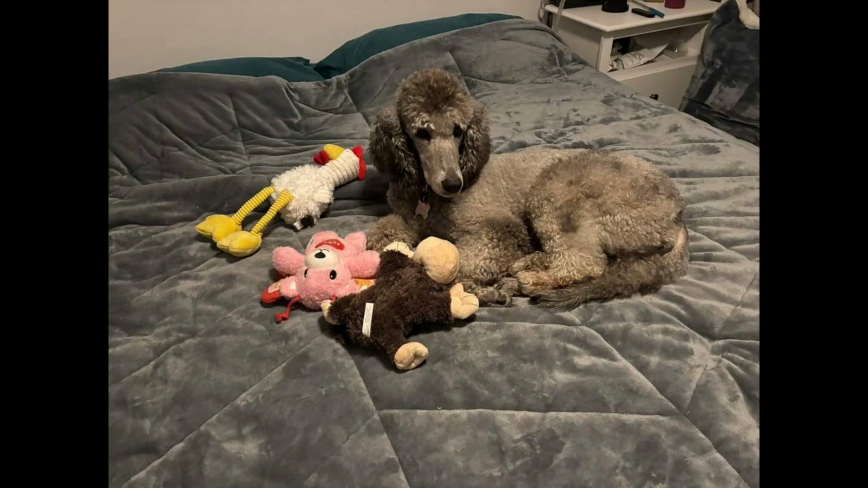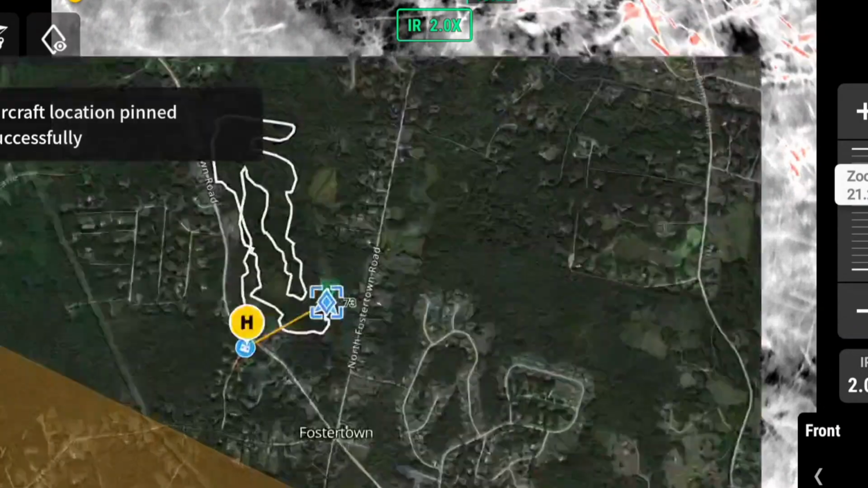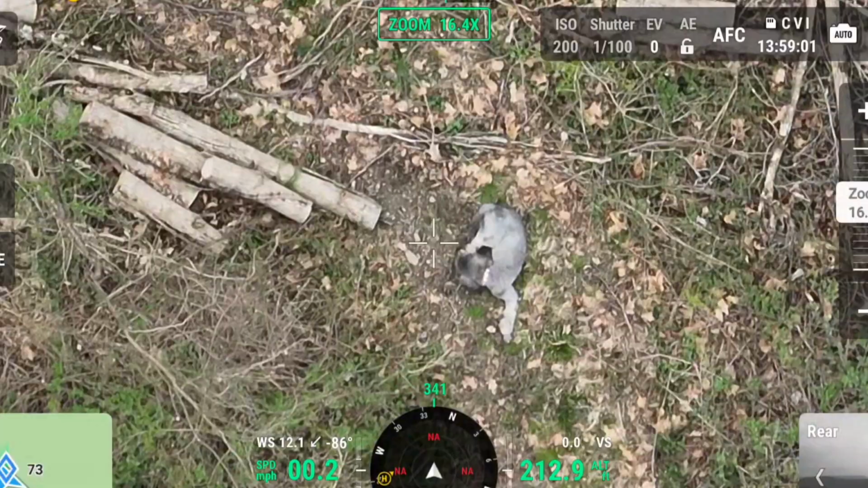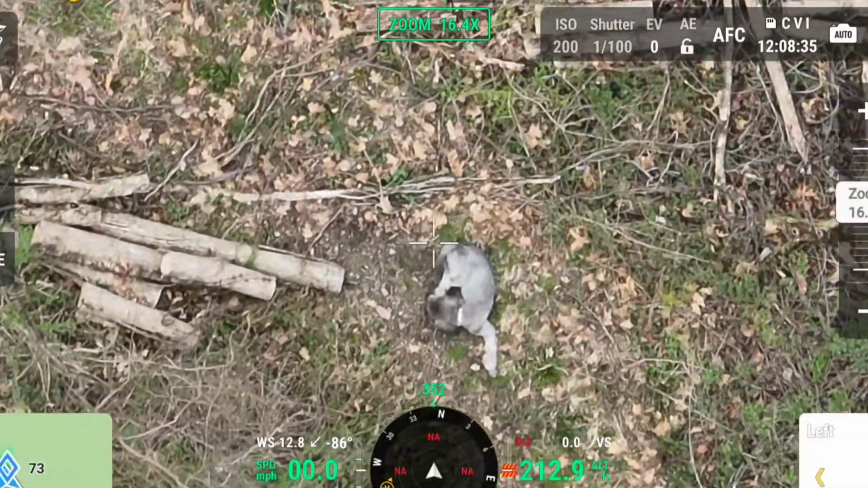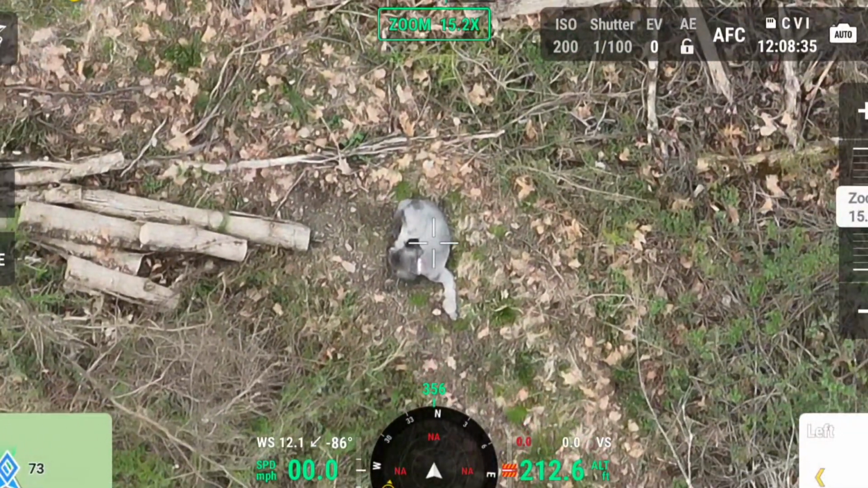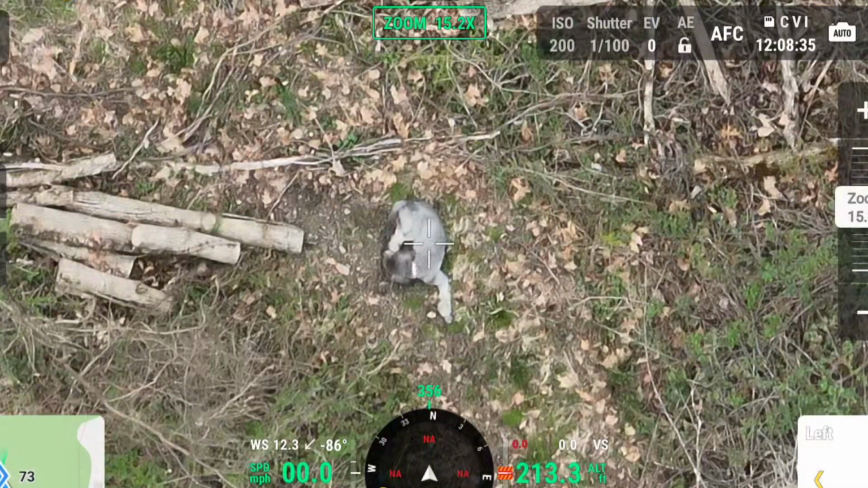So I got the call about Galaxy roughly 24 hours after she went missing. They had sightings throughout the day, so we knew the general area that she was in. It was just a matter of finding out where she had laid down. Pretty quick search, found her within the first 10-15 minutes or so. Then we set up the game plan.